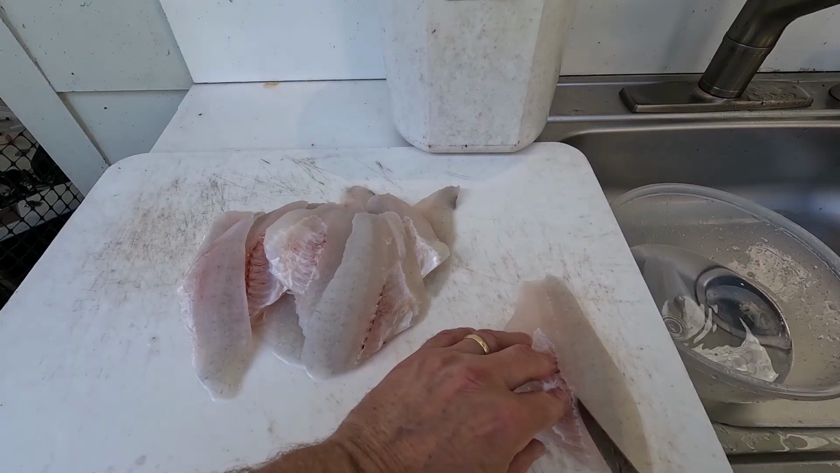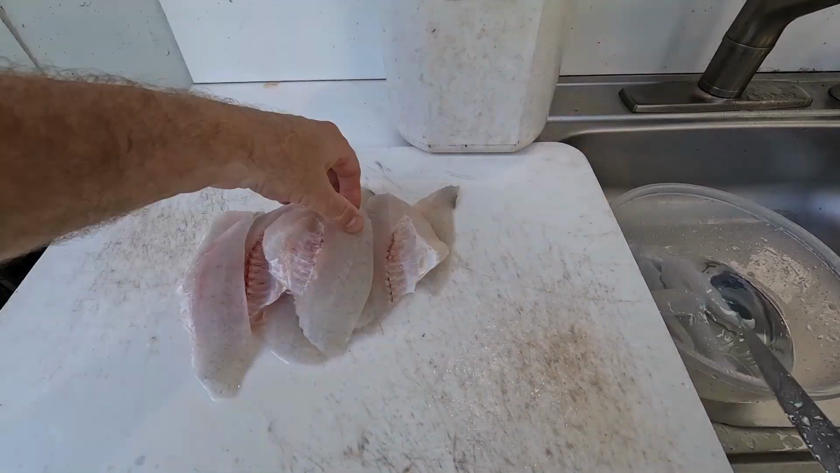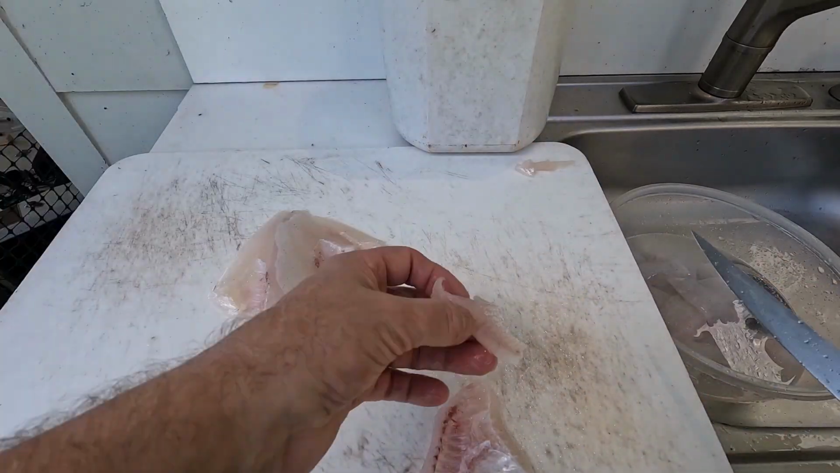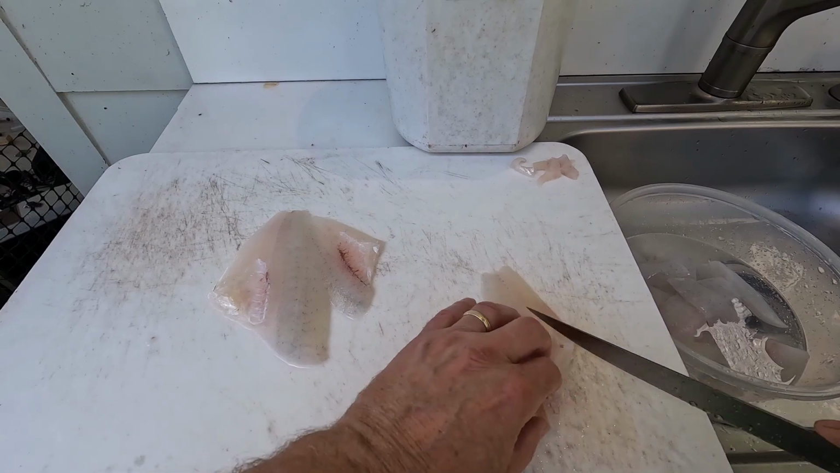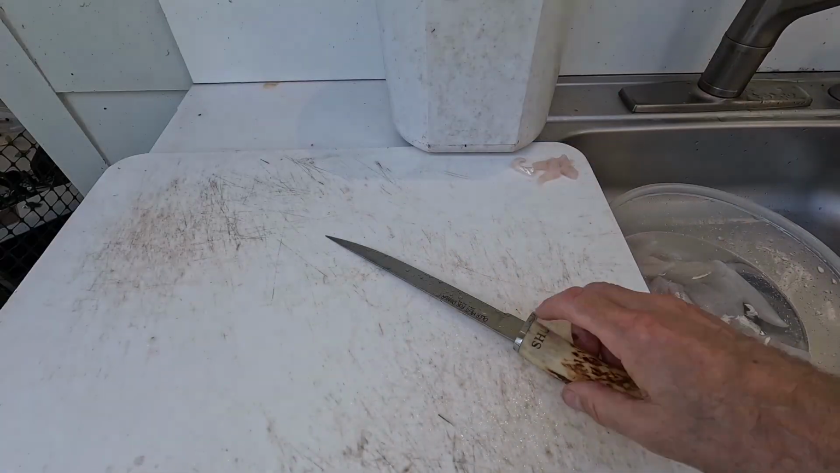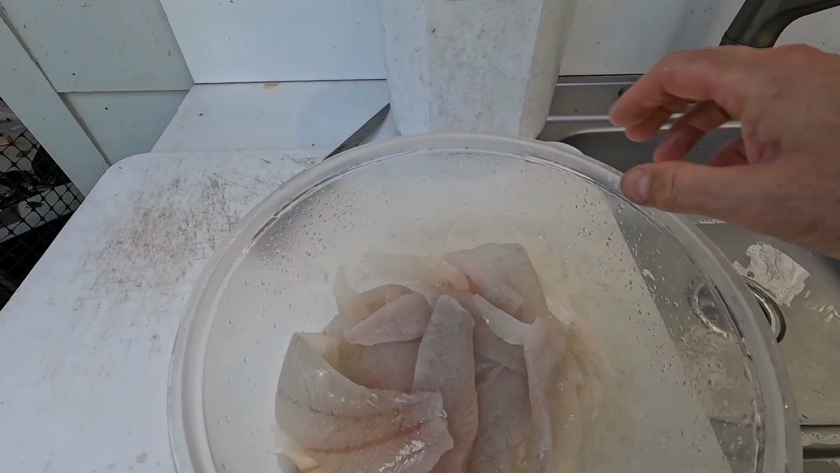Feel here on the center, make sure there's no pin bones or whatever. Nice little bowl of fillets.